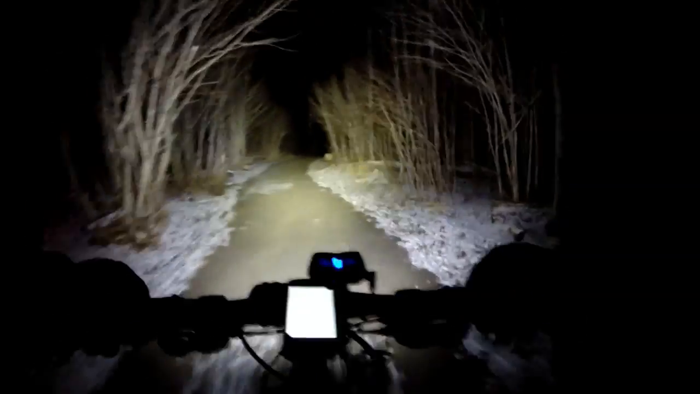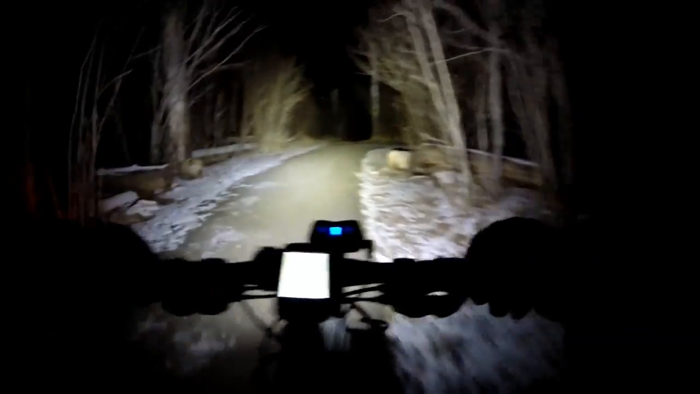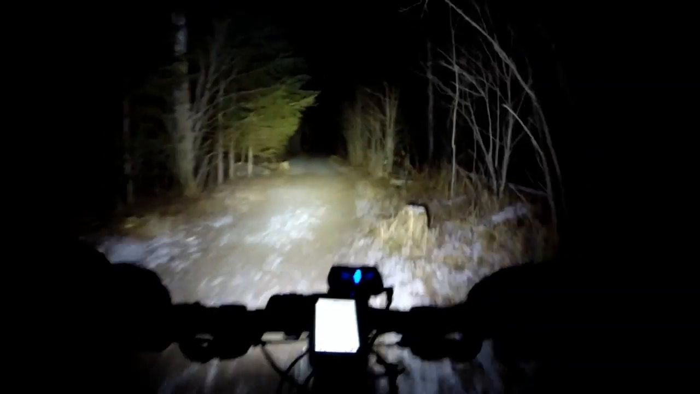I think this is a conservation area. It goes down to a beautiful river with beautiful rapids, giving you a beautiful nature experience. And then they go and pave this bit of trail. Maybe not quite even 2 kilometers, not even 1 kilometer of it, I think, paved. Now we're back on the dirt.